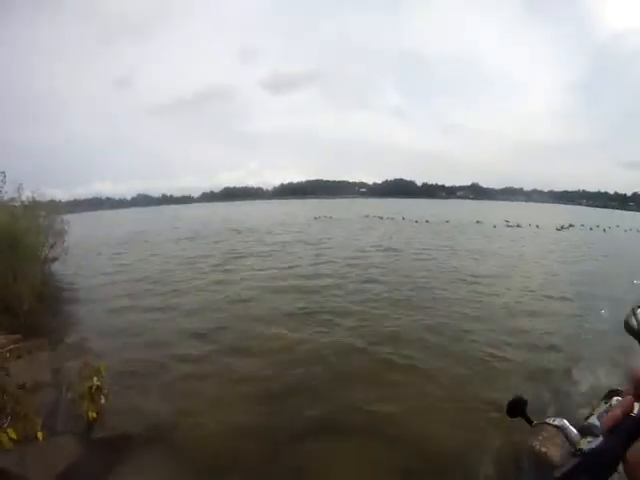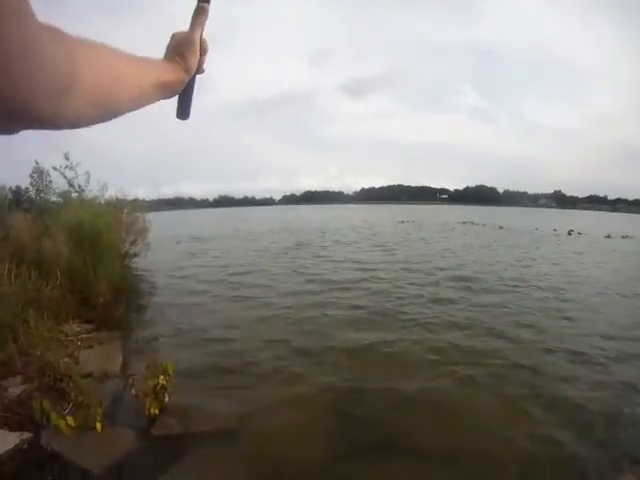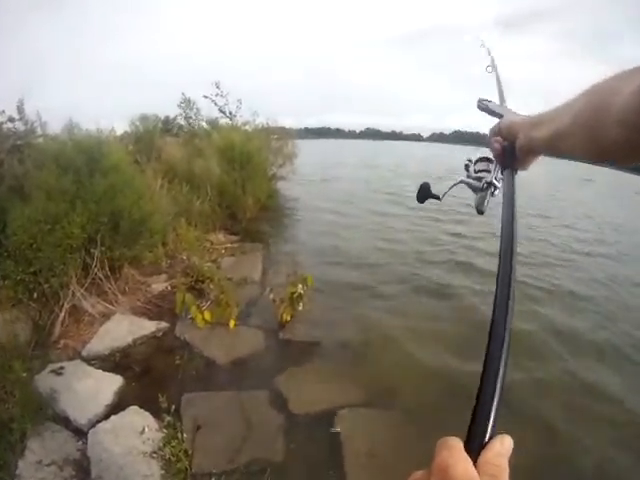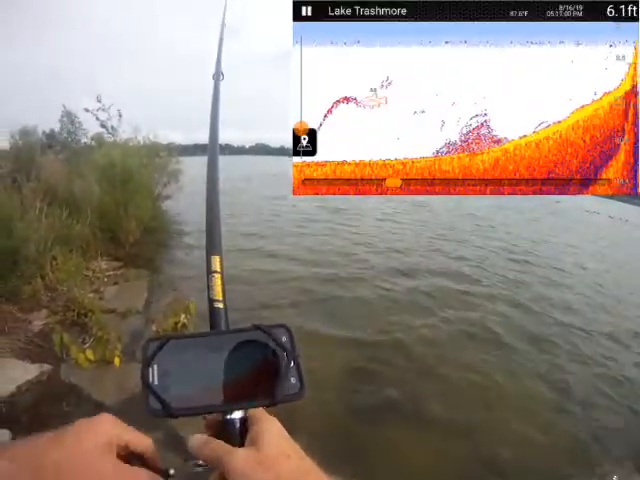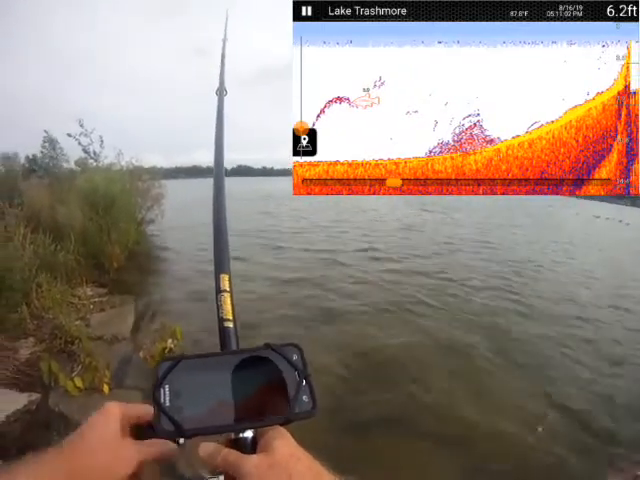This looks like a good place to cast from. All right, we're going to point toward it. Give it a good whack. All right. I probably should have put it in the water first.